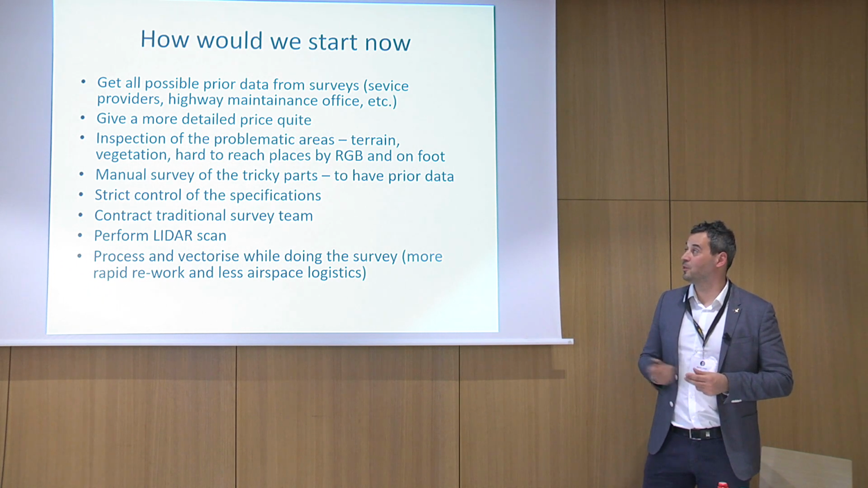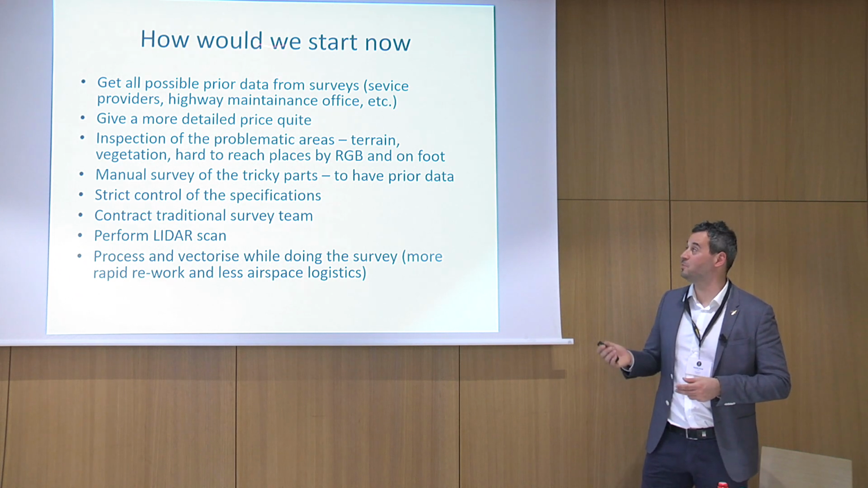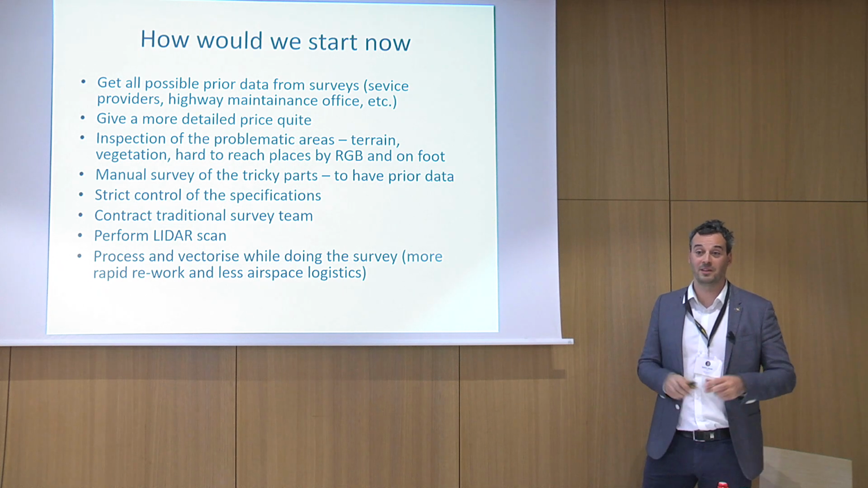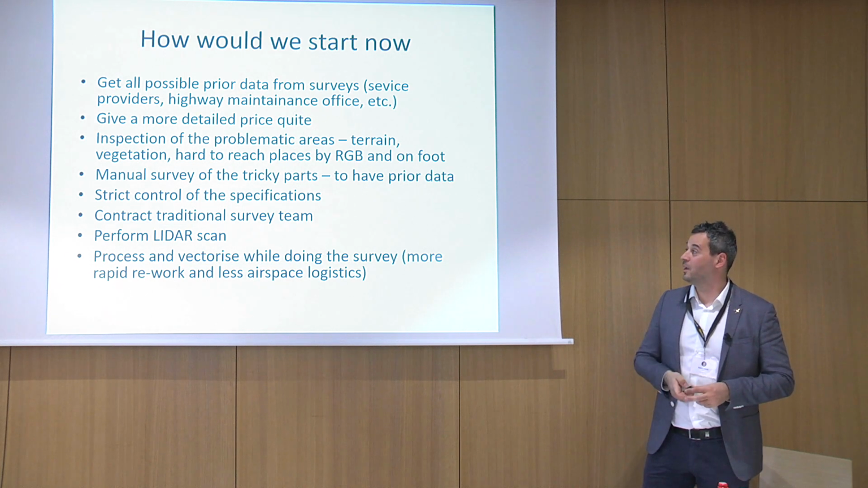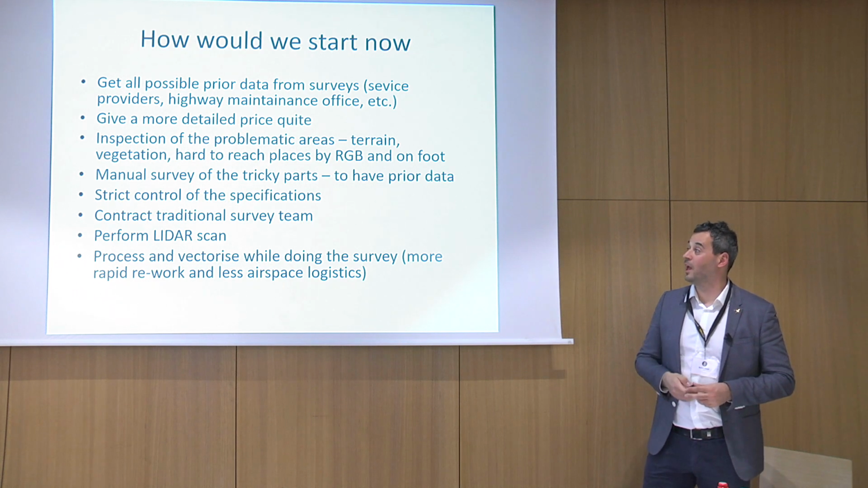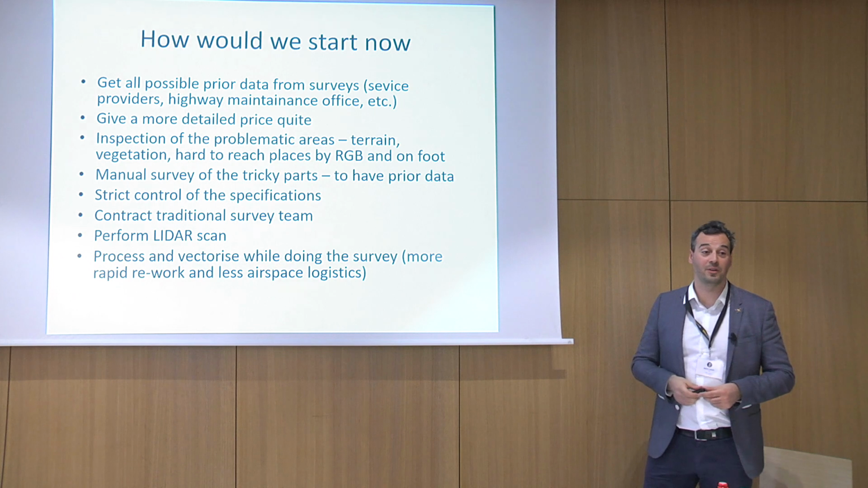And first we would do just a really manual inspection and RGB, and go through detail by detail which are the problematic areas, and then do the tricky parts, the manual survey, and then do the LiDAR scan afterwards.